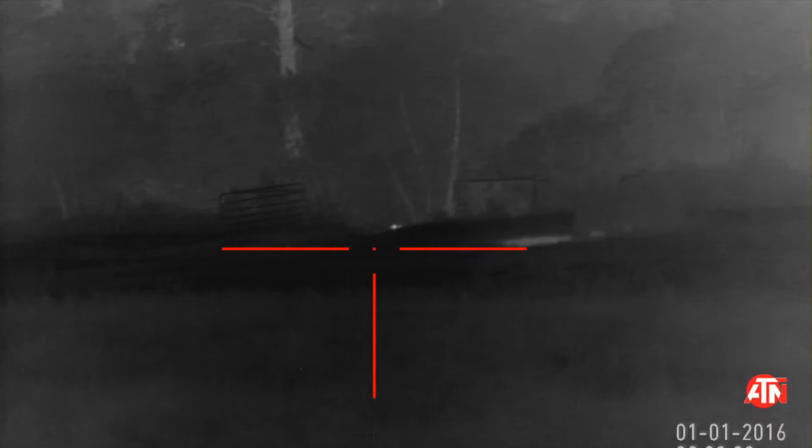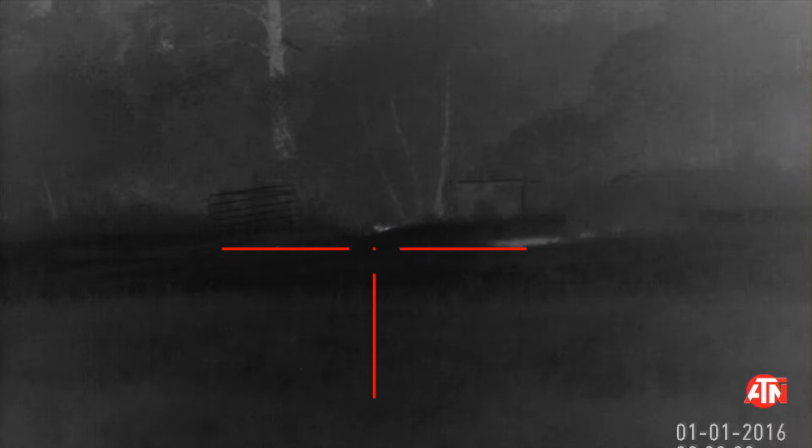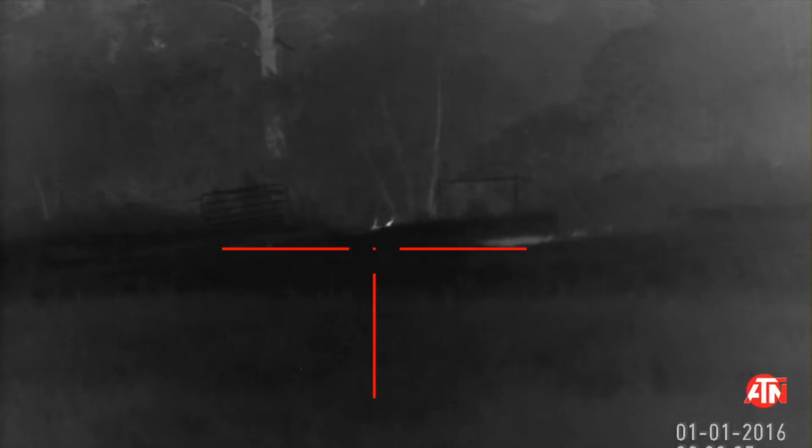God dang. I went up there to hit record, and I nooked my scope, and it was all fuzzy. That looks like a damn big old guy. It did. It looked like a big body one. All right, just stay still, because there was something that busted through the woods over here to the right.